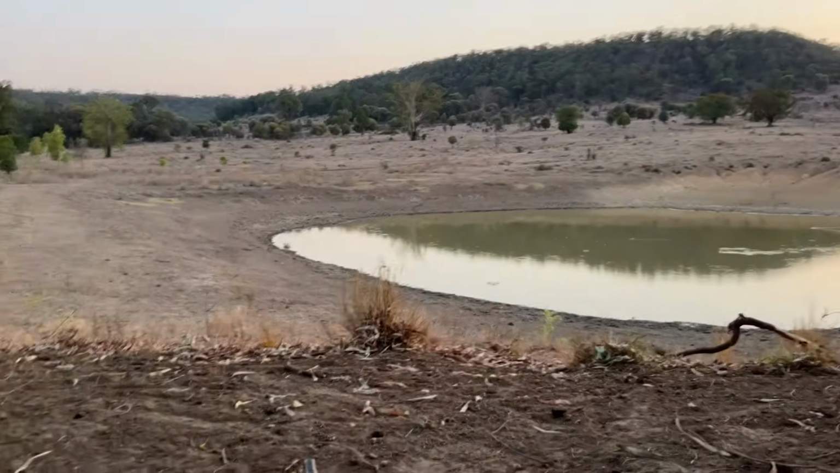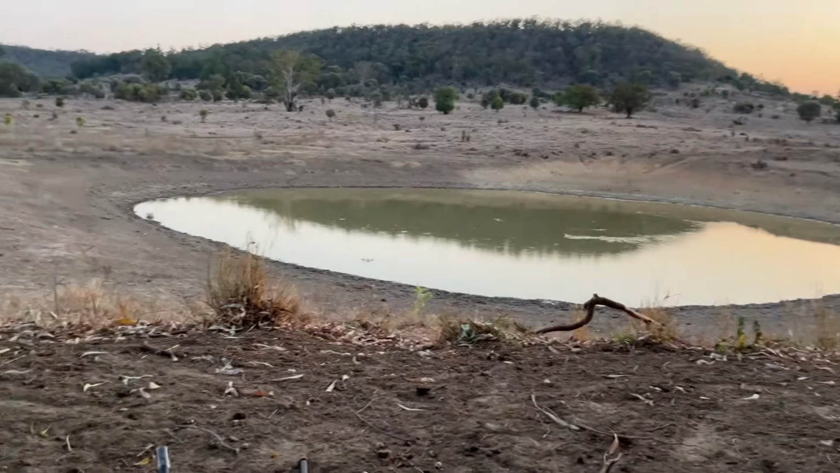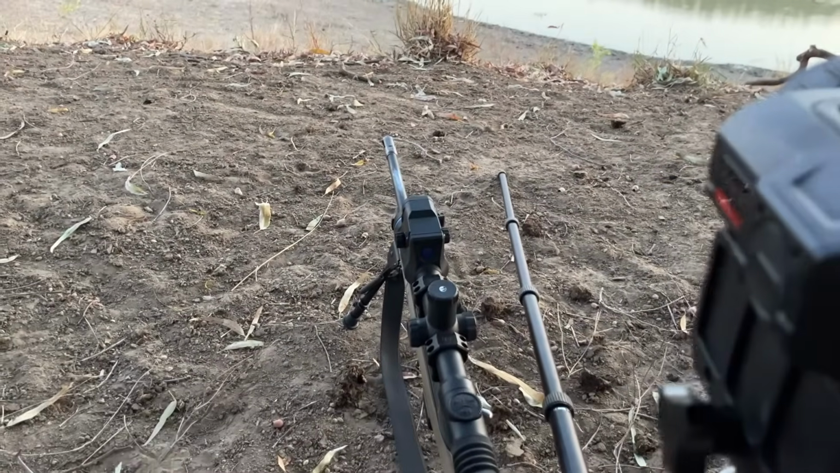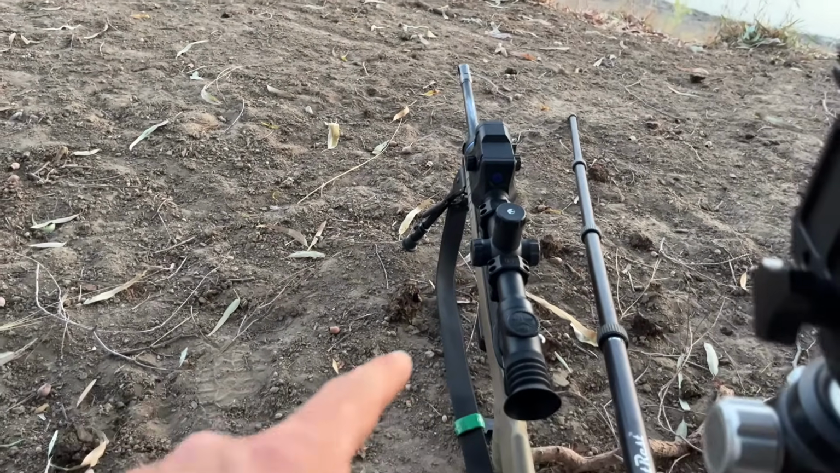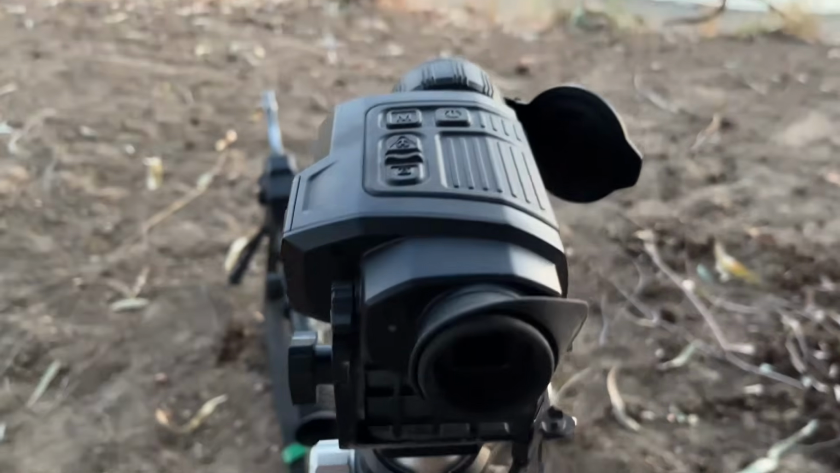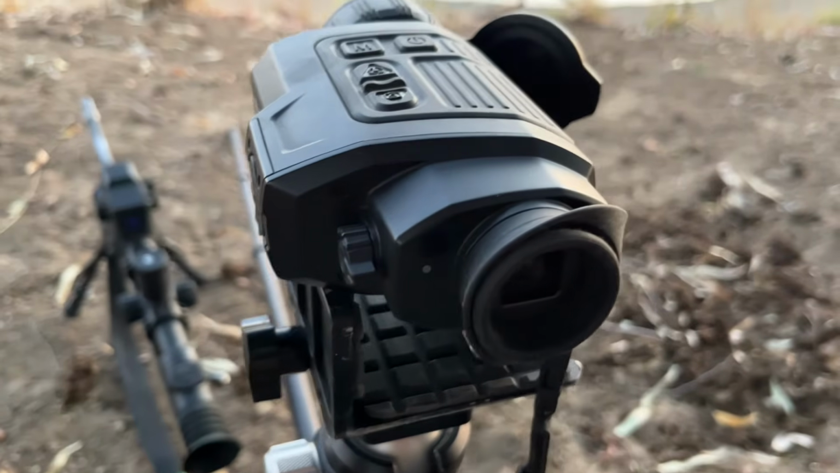I'm just sitting out here waiting on a dam bank for some dogs or pigs or whatever, see if anything's going to come into the dam. This afternoon I've got the Thamian 2 LRF P50 on the 223 there. So while I'm waiting here, I'm going to take the moment just to talk through and show you a bit of how to operate the FH35R version 2.